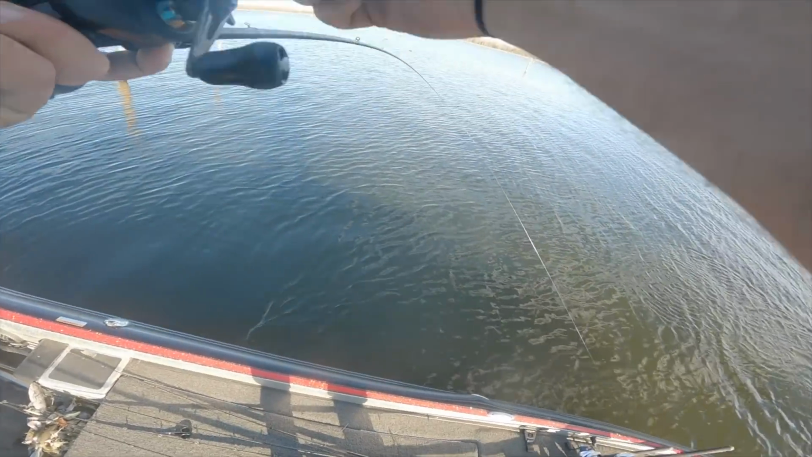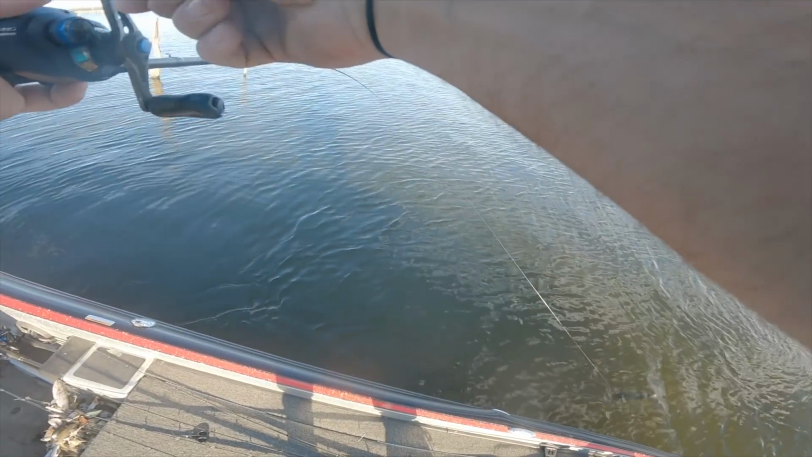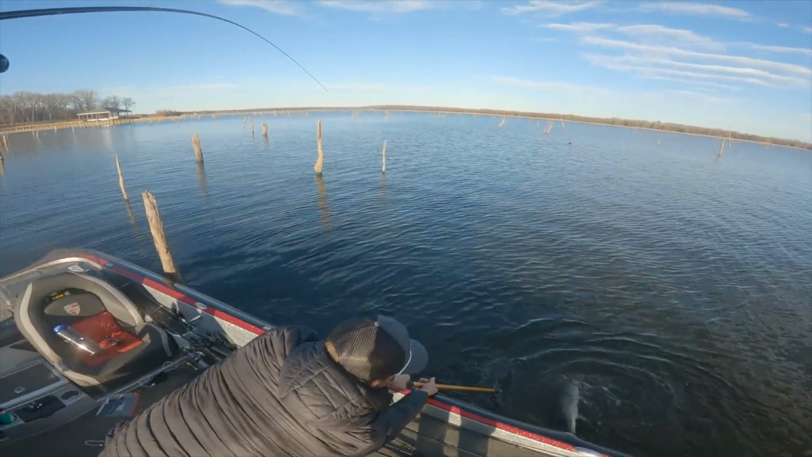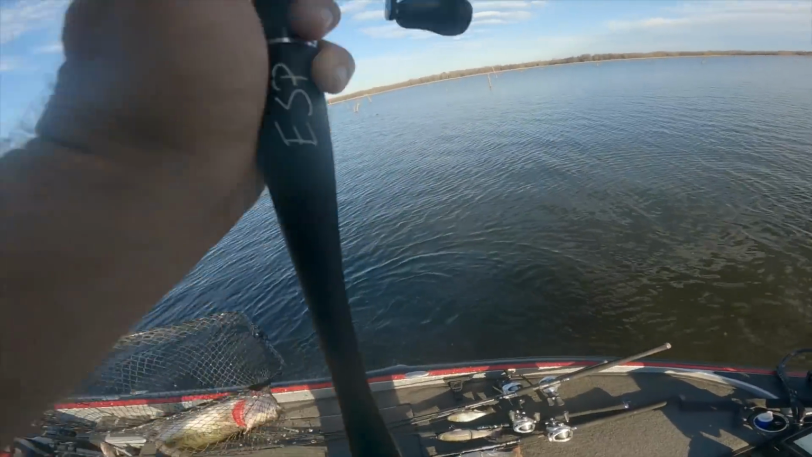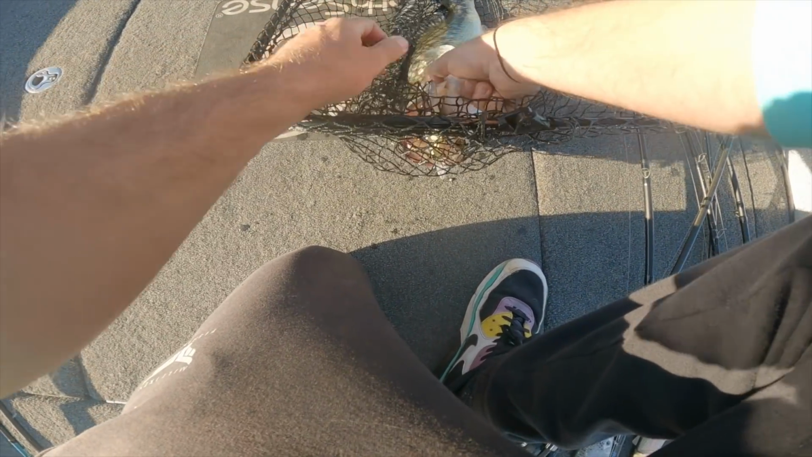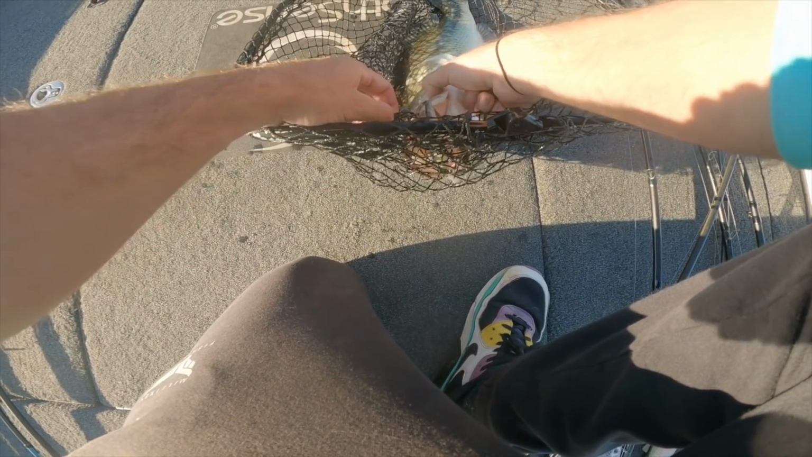Freaking swimming it in. I'm gonna probably need this one. Barely hooked, he's wrapped in the line. God dang, dude, what the hell was that about? Maybe I should just slow crank it. Look at the freaking head on this thing. Don't even know where he came from.